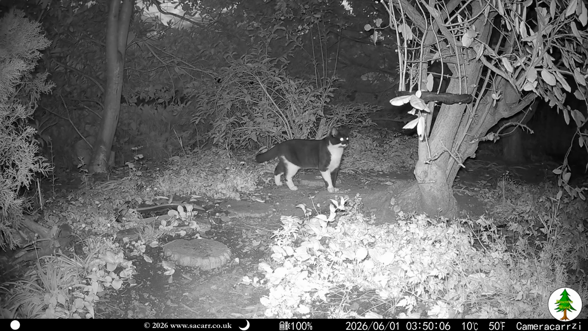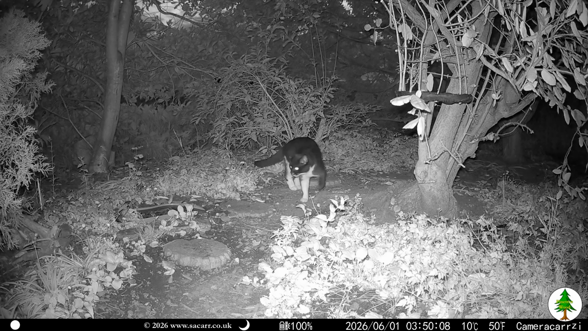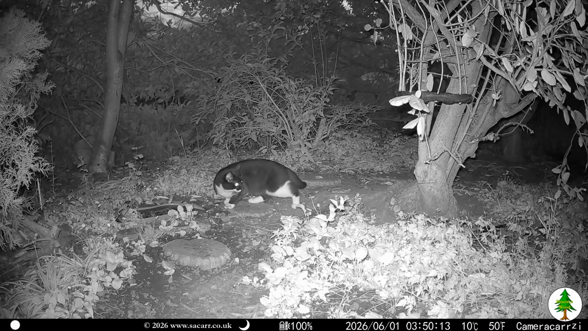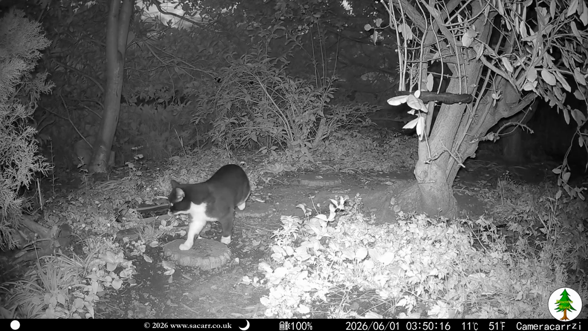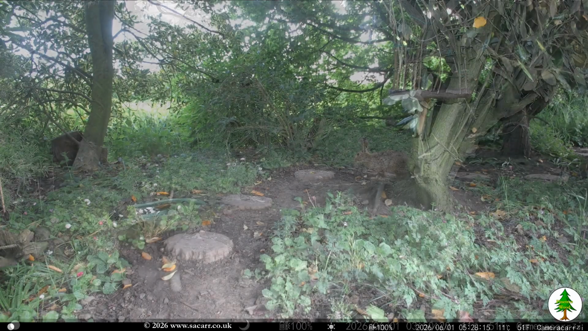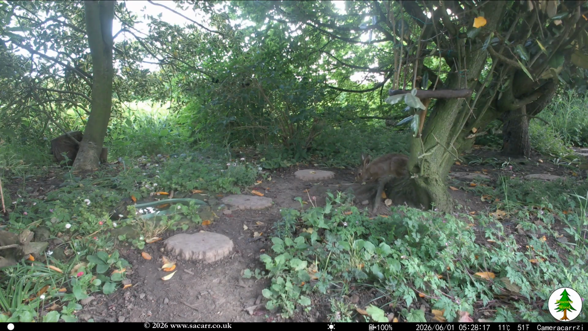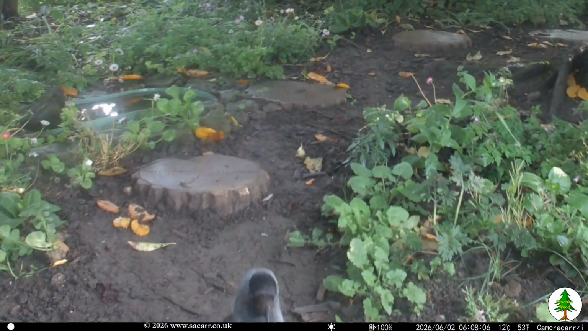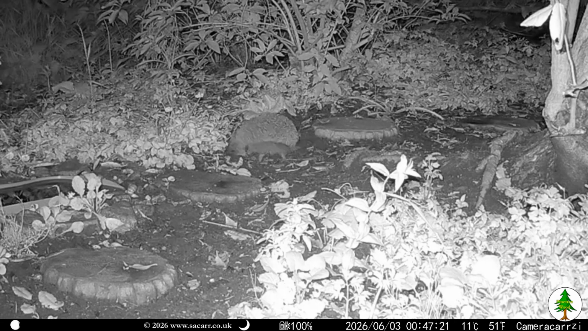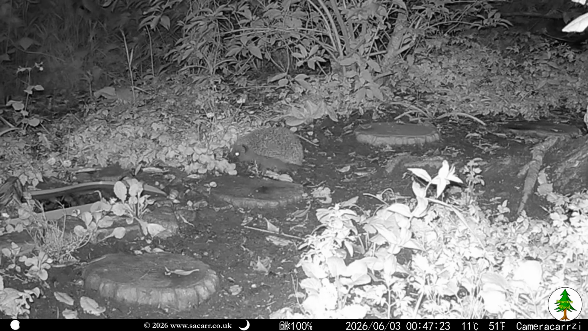June began with a visit by Tuxedo the cat. I'm still not 100% sure whether these are rabbits or hares. I've tried image searches from the video and get varying answers. The jackdaws are still regular visitors. Cherry the hedgehog showed up just before 1 AM on the 3rd, and the jackdaws were back at dawn.